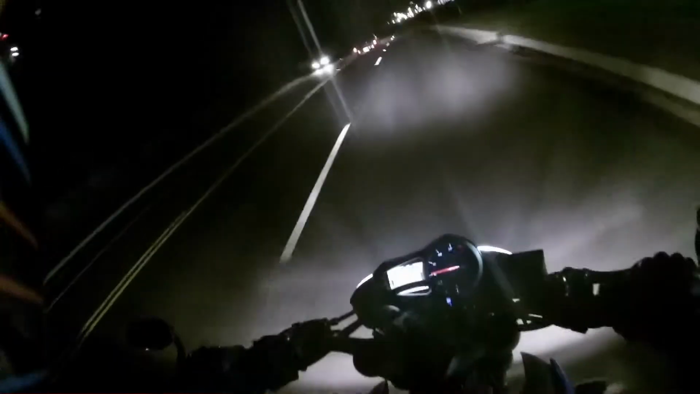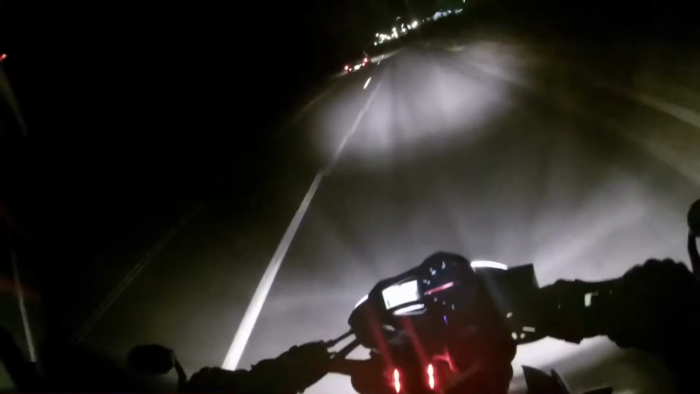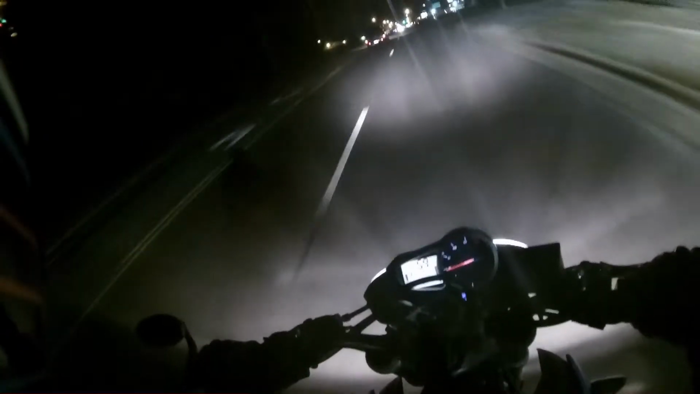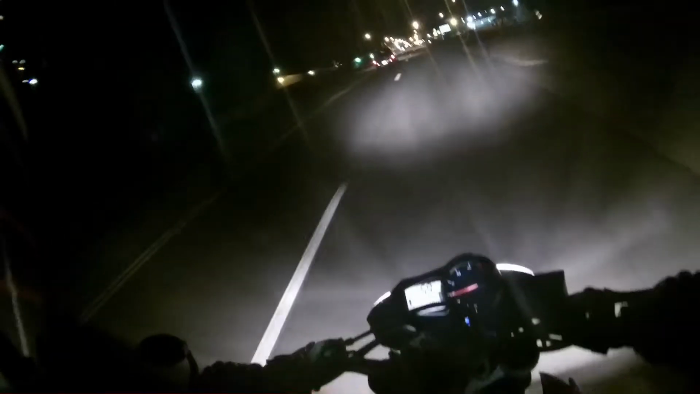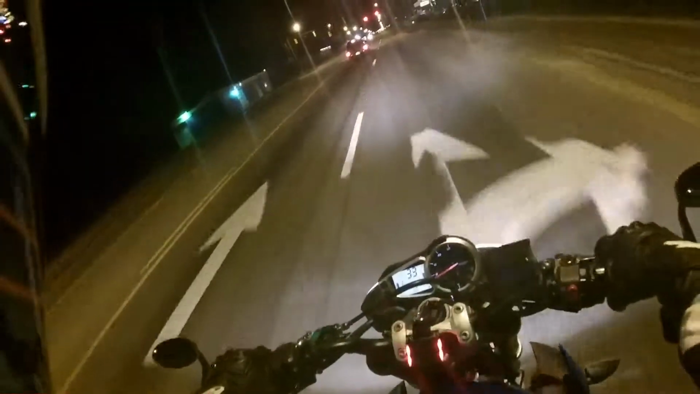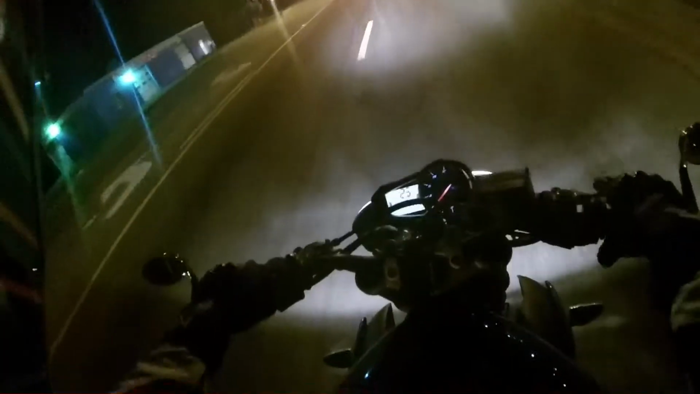You get a Super Sport, if you kind of have a bad back like me, it's completely uncomfortable. And even if you do have a fine back, it's still an uncomfortable position to be riding around in for a long period of time.